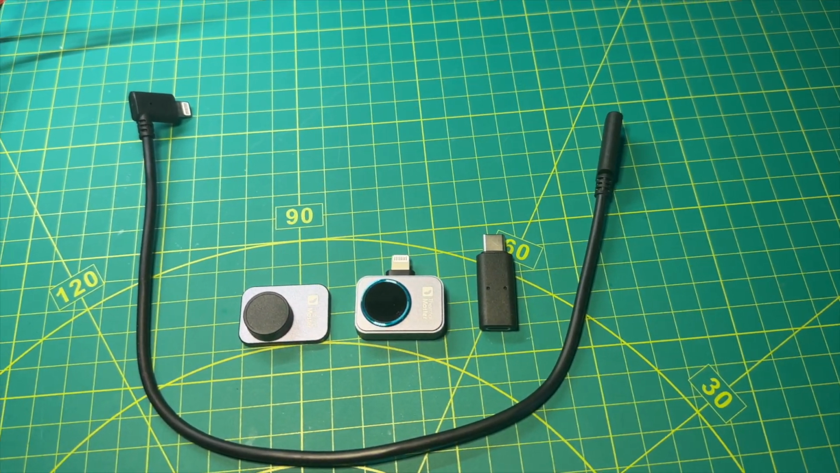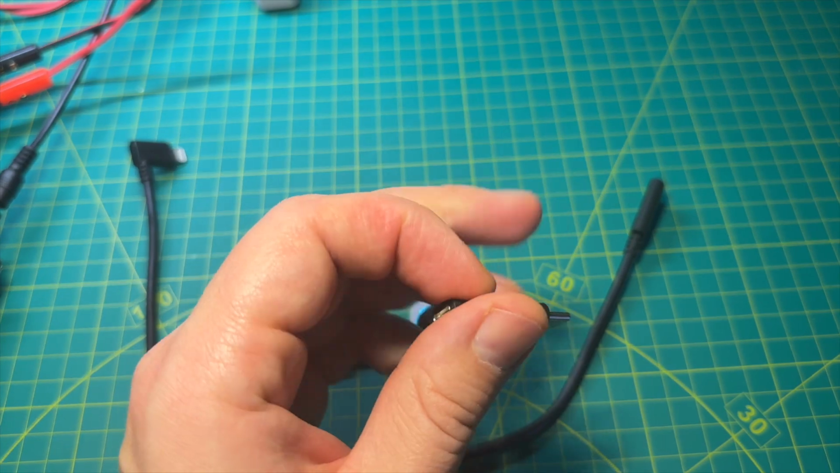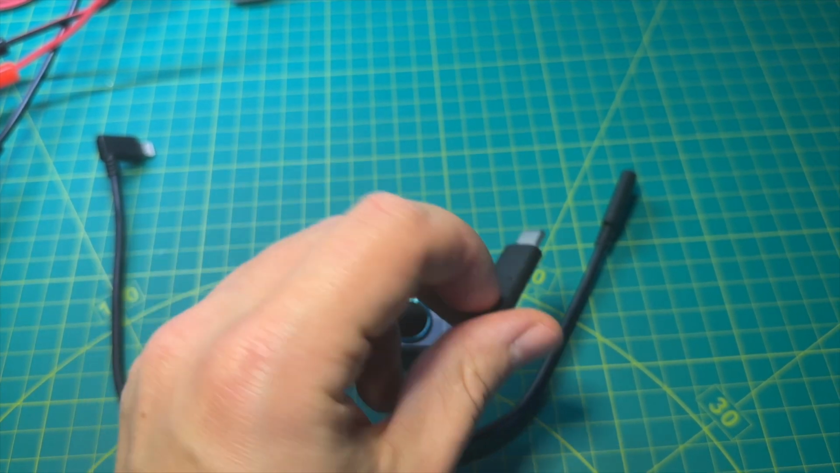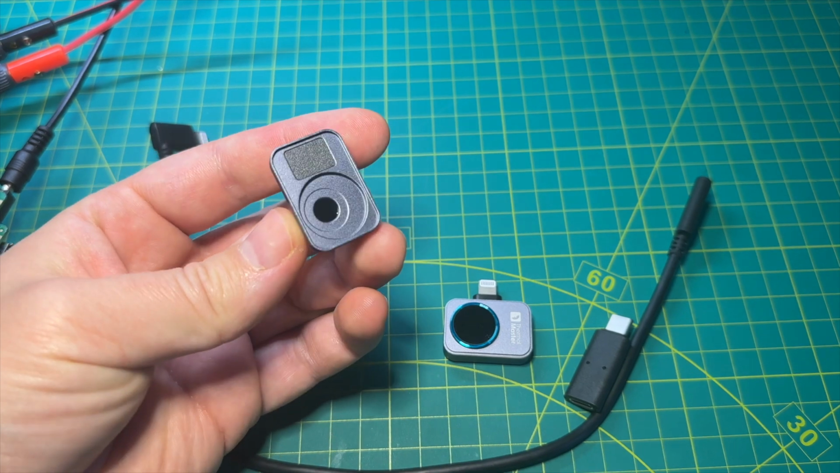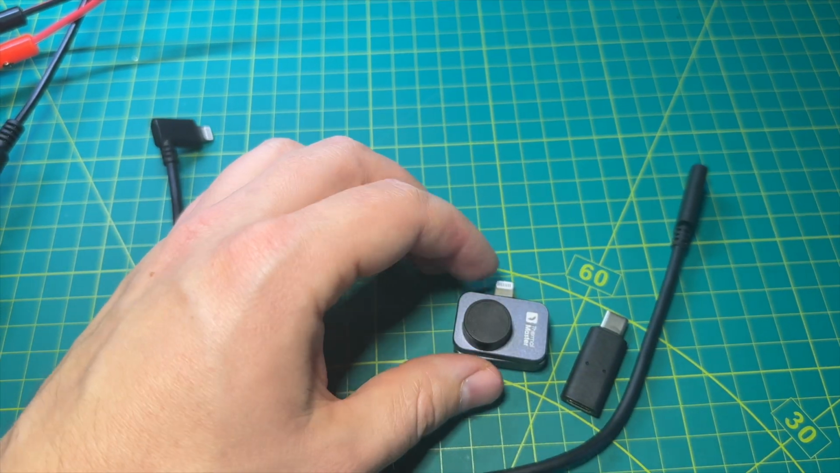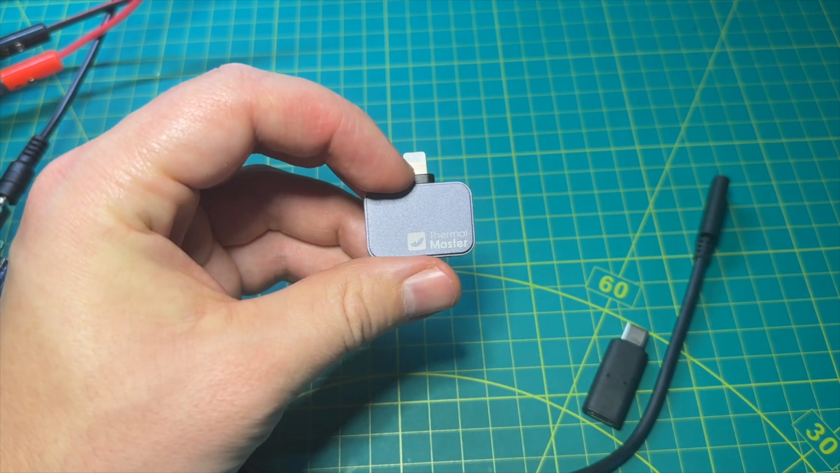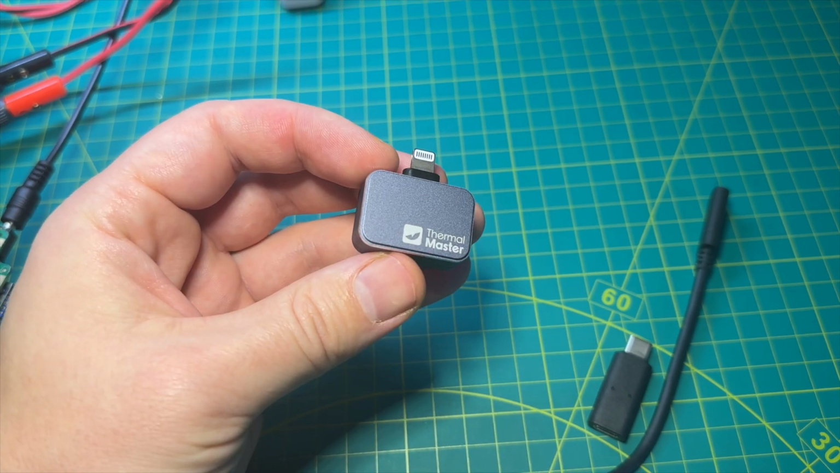Here's everything that comes in the box with Thermal Master. You have the lightning extension cable, the USB-C to lightning adapter, there's a macro lens, which will be important later, and of course the main camera body. Macro lens attaches magnetically. The camera itself is pretty small. I wish there was some kind of case that came with it.